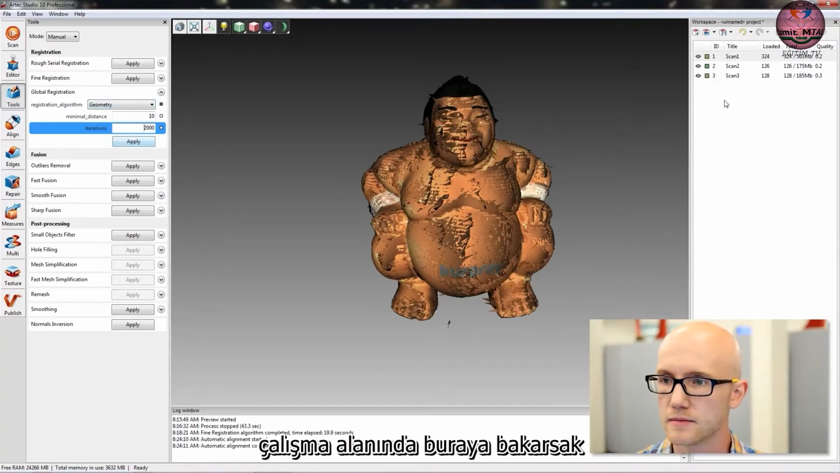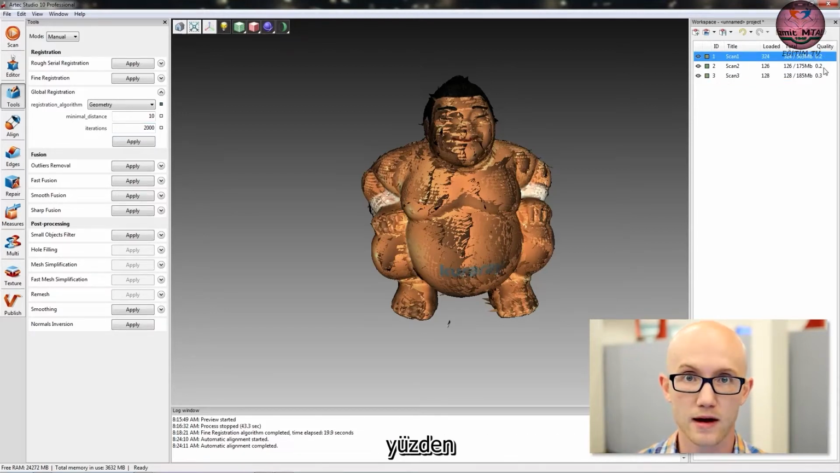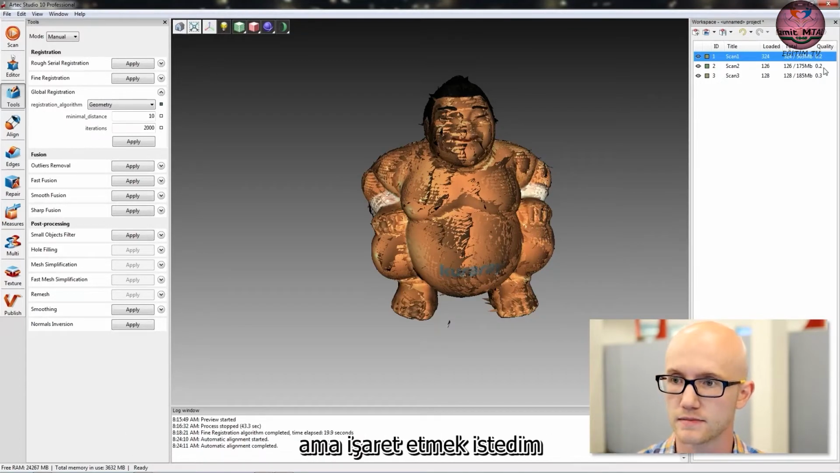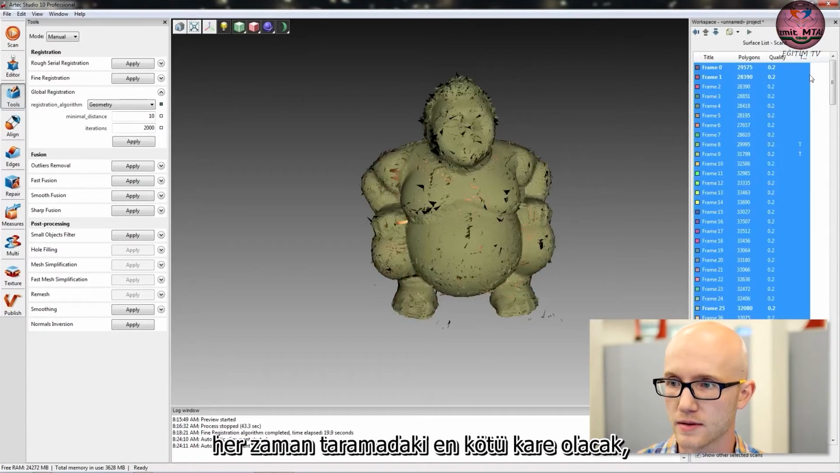Right before I do this, though, if we look over here in the workspace, notice my quality numbers. I'm not going to pay attention to these numbers until after I do global registration, but I wanted to point them out. Right now they're at 0.2 and 0.3. Your quality rating there is always going to be the worst frame in the scan.